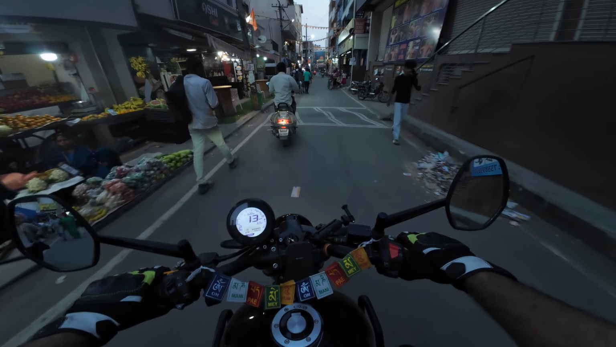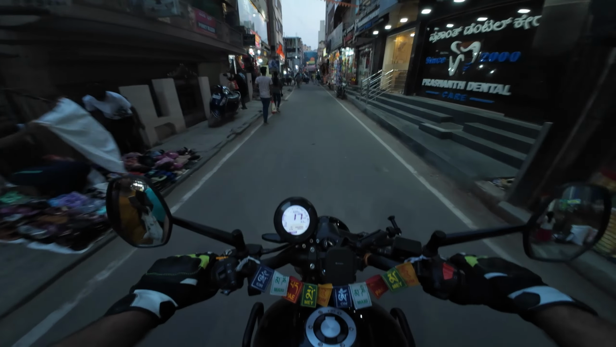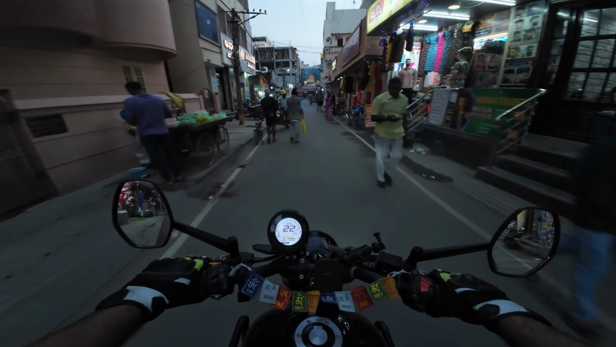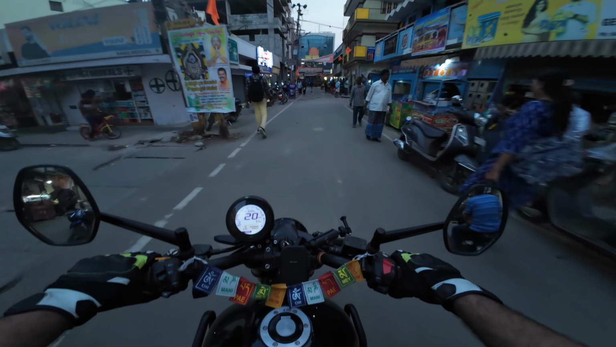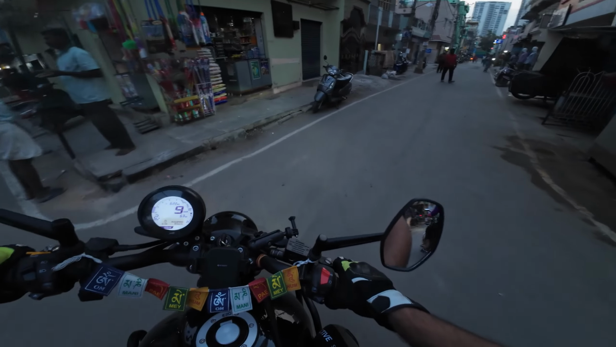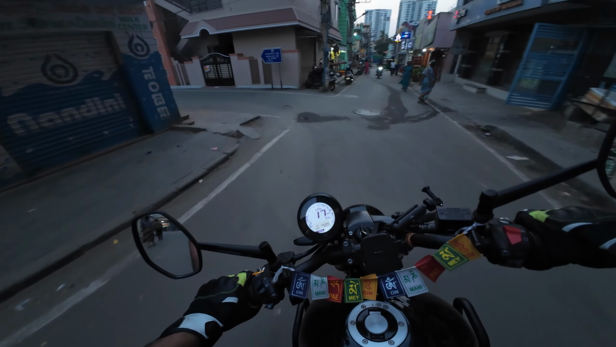So I'm just testing the mic which I've installed in my helmet. I already told you this is test 2. I've changed the placing of the mic, some settings also, like manual settings I'm using now with my action camera, Action 4. Let's see how it will go. So I was telling about my 1 year. See this MF in the corner also, he just comes like anything in the speed.